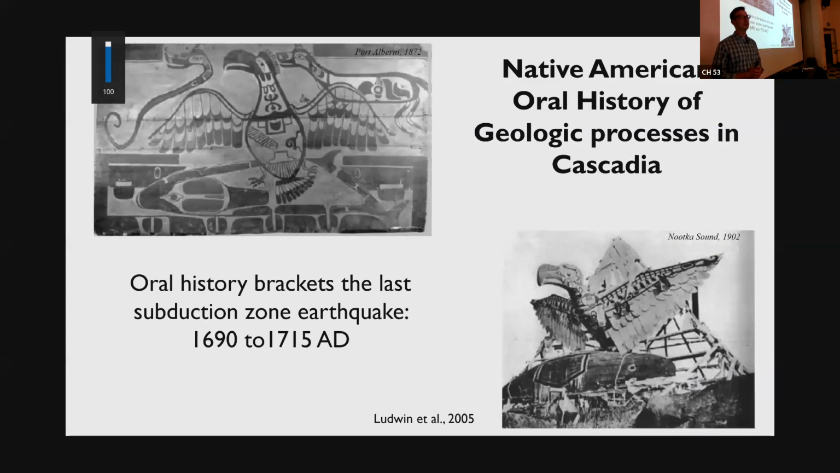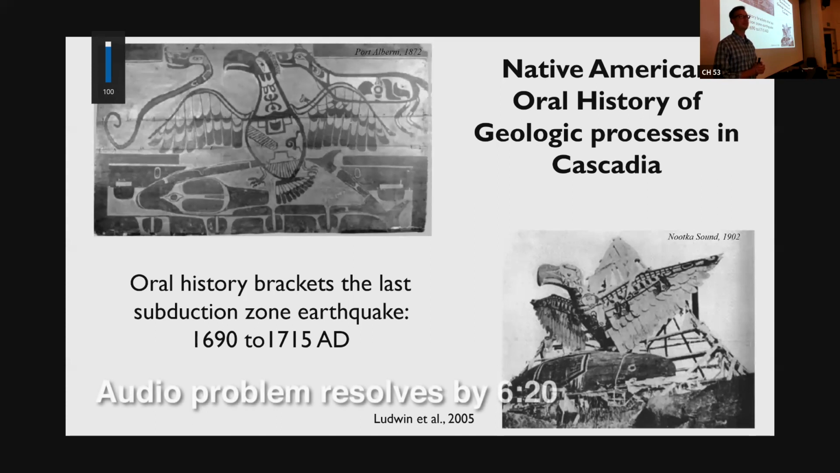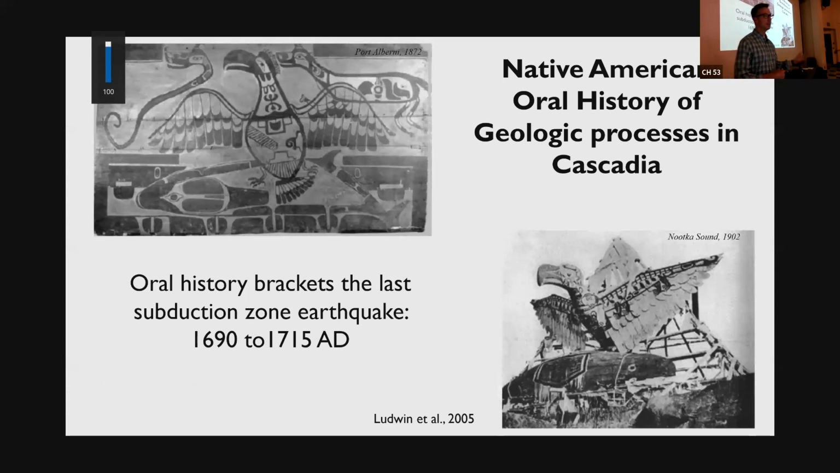They interviewed dozens and dozens of elders all the way from British Columbia down to Northern California. Maybe you've heard about this. It's a beautiful, short, very readable paper that uses those interviews and the information they gathered, and they were able to independently bracket the last subduction zone earthquake to not too far off from the now known date of 1700, just by accumulating all this information and the incredible stories.